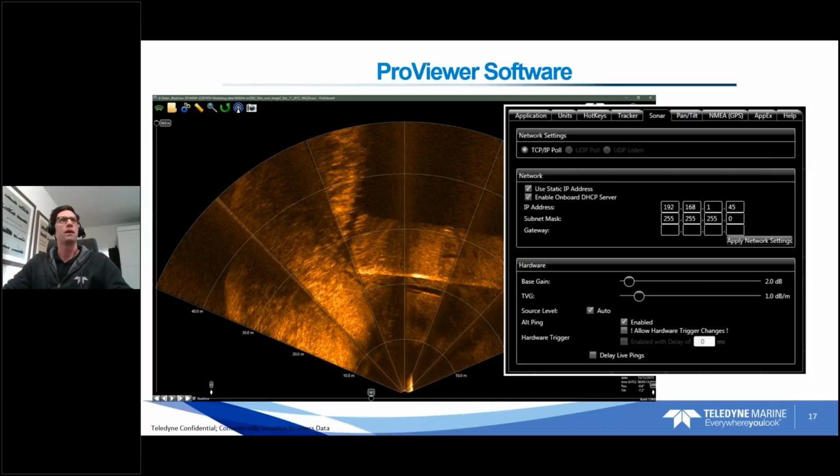Okay, so back, one more thing with the ProViewer software. There is a Sonar settings tab. I have it pictured here because I wasn't connected to a live sonar, so the sonar settings didn't come up. But you can see it allows you to set the IP address of your sonar. It allows you to change a couple of hardware settings: gain, time variable gain, source level, which is the amount of energy you're putting into the water.